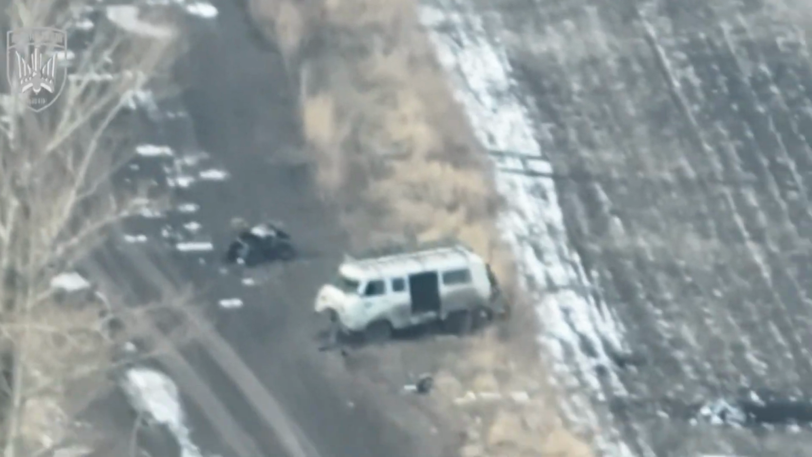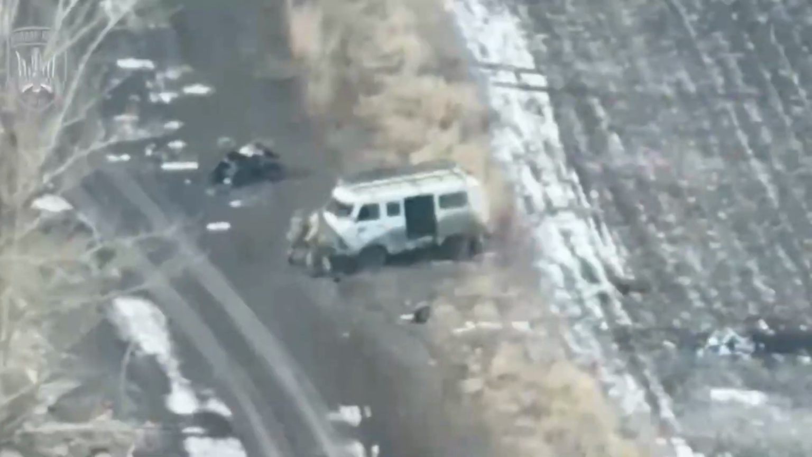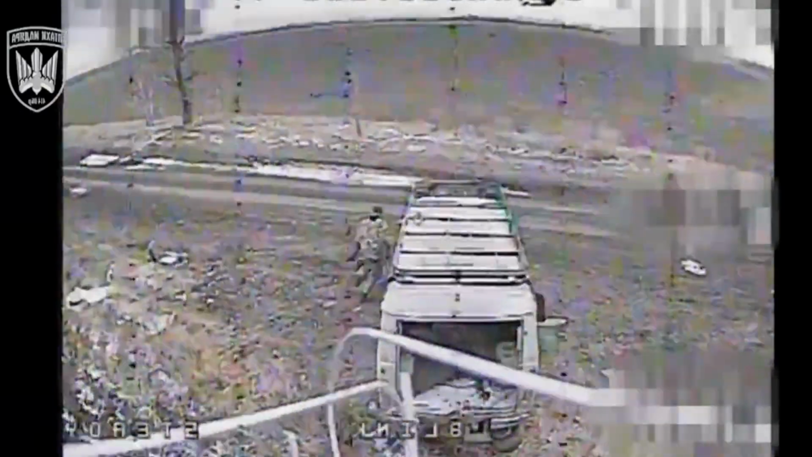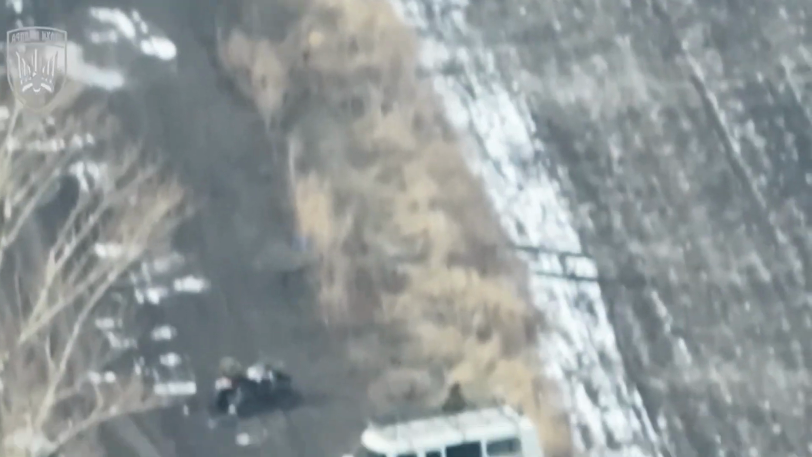The tense standoff continues as both soldiers repeatedly reposition in an effort to avoid exposure. Eventually, one of them begins to slow down, showing signs of exhaustion and losing coordination while moving around the car. At that moment, the drone adjusts its approach and commits to the strike.